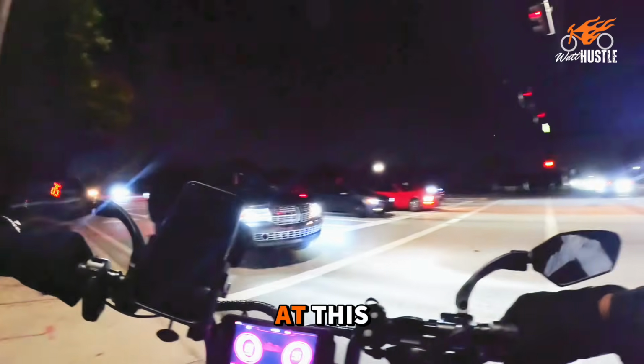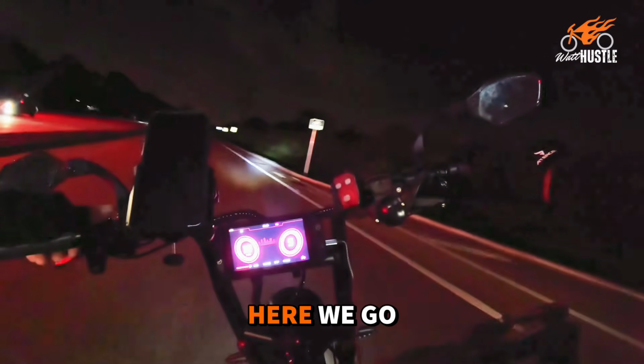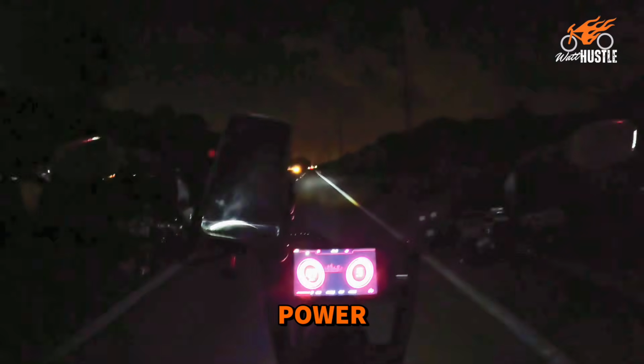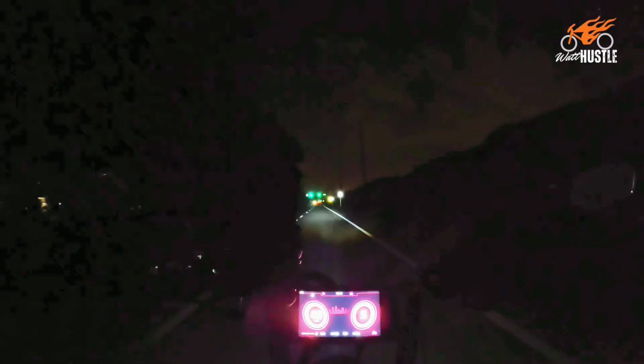All right, we're here at Ibis. Let's see if I can get across. Beautiful. Right, here we go, here we go, here we go. 3, 2, 1, let's ride. Let's pick up the speed here real quick. Bro, this bike has some serious power. It is crazy how fast this bike is. Super, super, super windy.